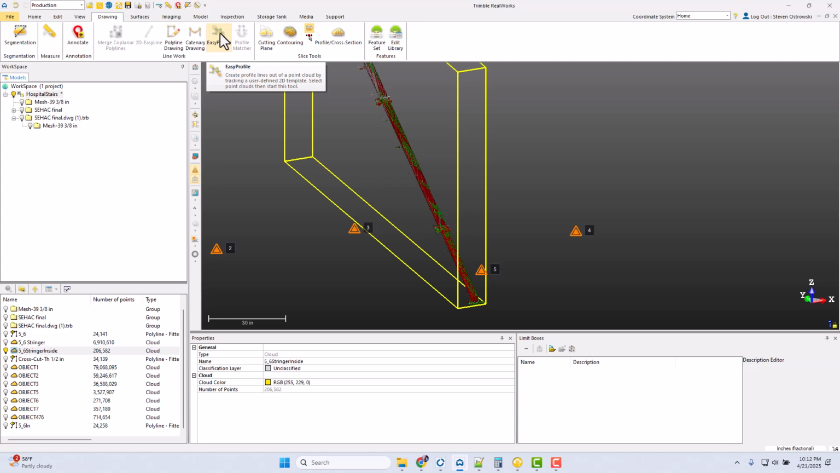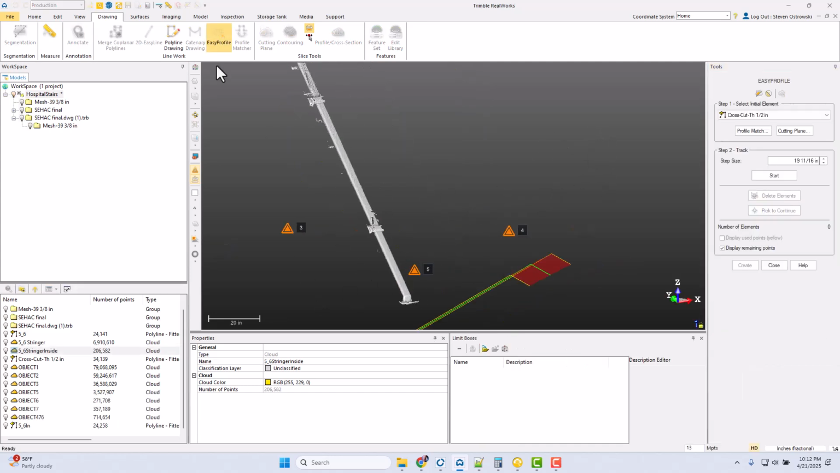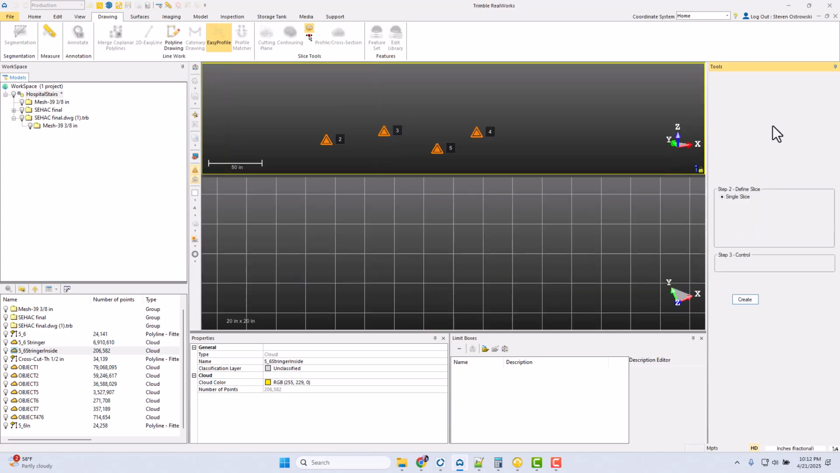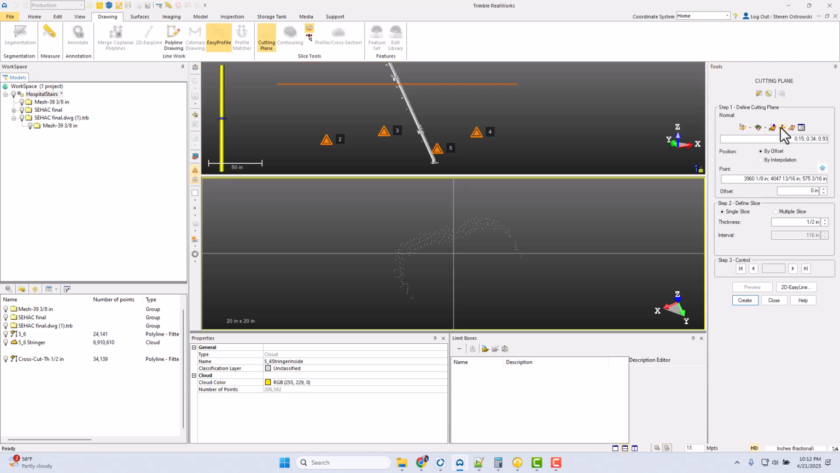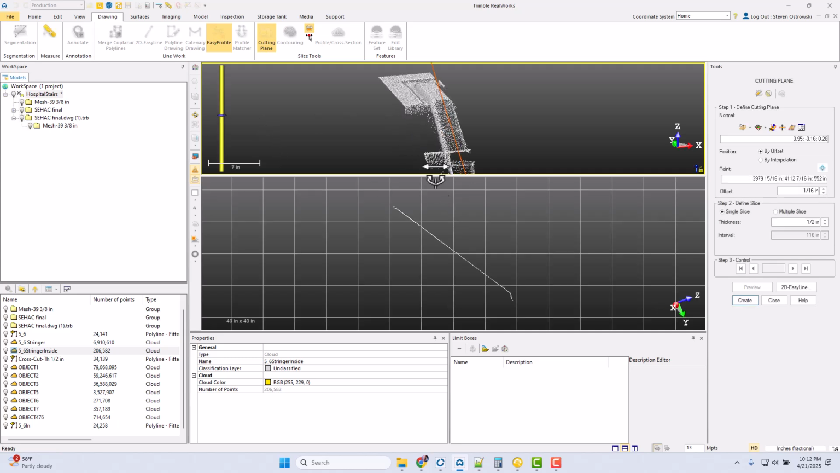So I'll jump into the easy profiling tool. And so I segmented it down, again, just clipped it out. I'll go into cutting plane, and then for this one, I will use the define plane based on selection. So I'm just going to click here. I just clicked in the middle of that stringer to the top, also in the middle. And so that created me a nice little cutting plane.